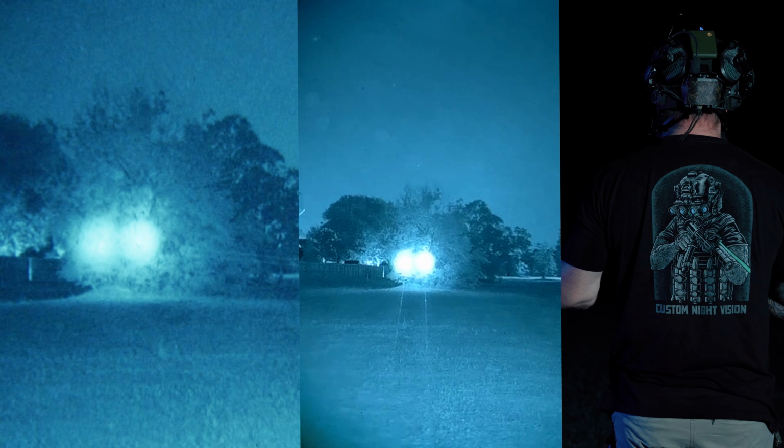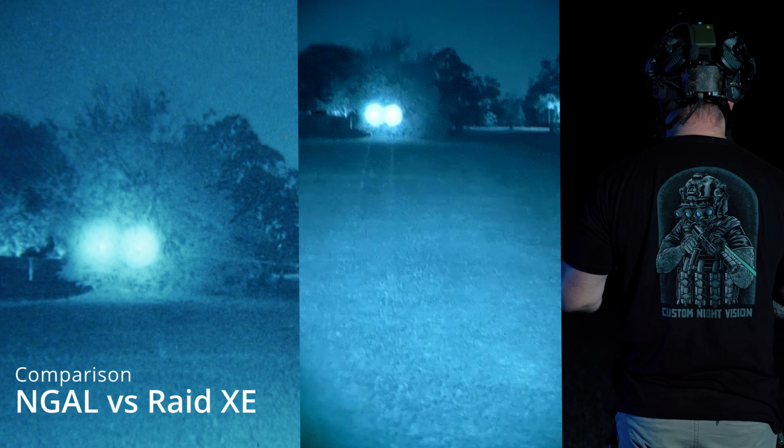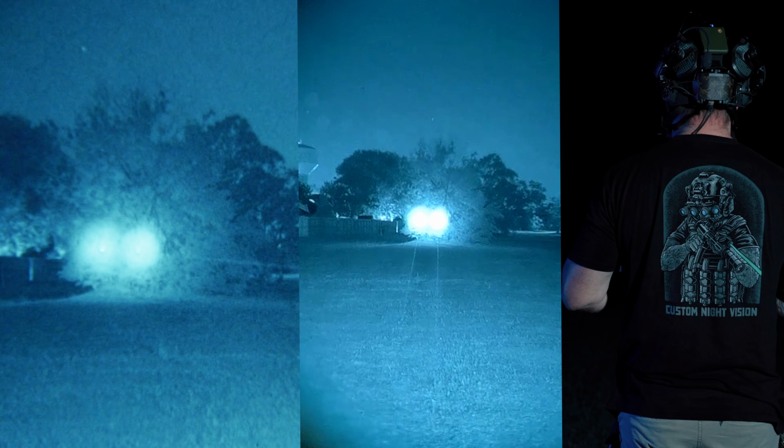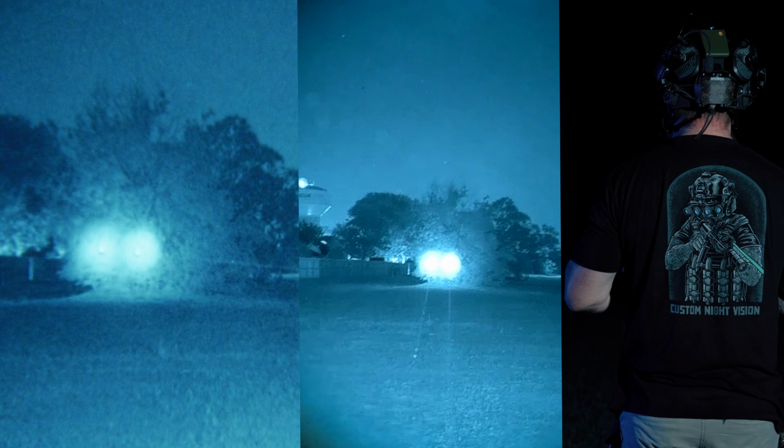Let's compare it side by side. Let's compare the NGAL side by side with the RAID XE. Now, these two lasers are very similar in their size, kind of their function. The buttons and the layout of the user interface is very different.